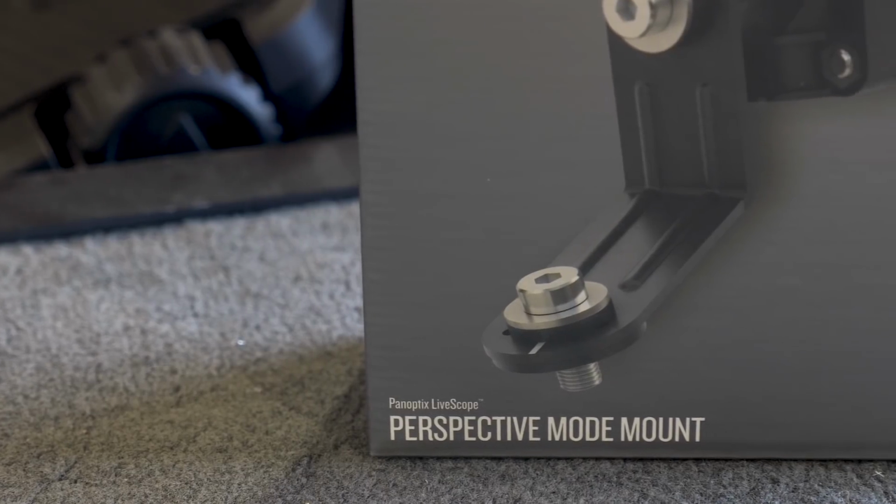Now, this mount has helped me personally put a lot more fish in the boat, and we've won some tournaments out here on El Dorado Lake exclusively because of the Perspective Mode mount. I want to show you today what I've done with it to help put more fish in the boat. So let's get started.